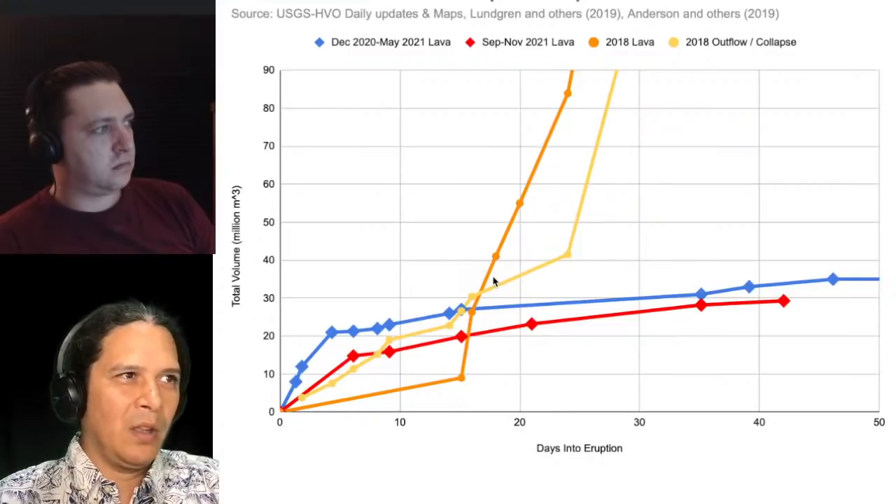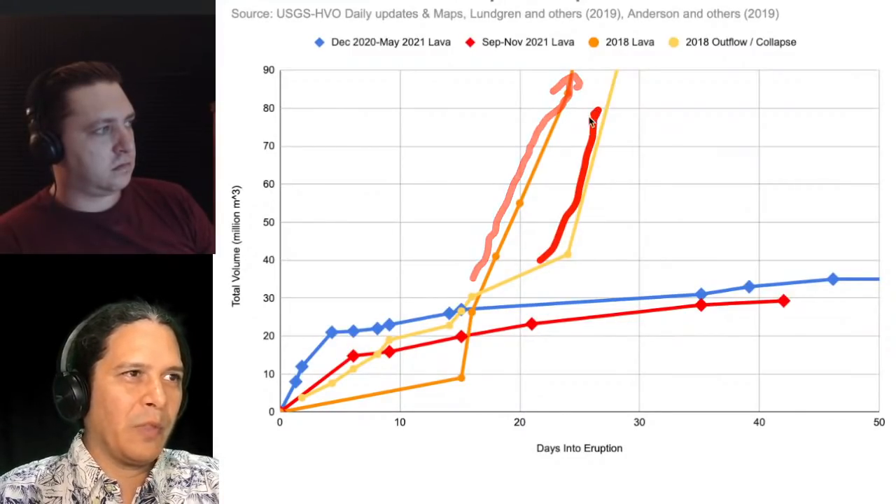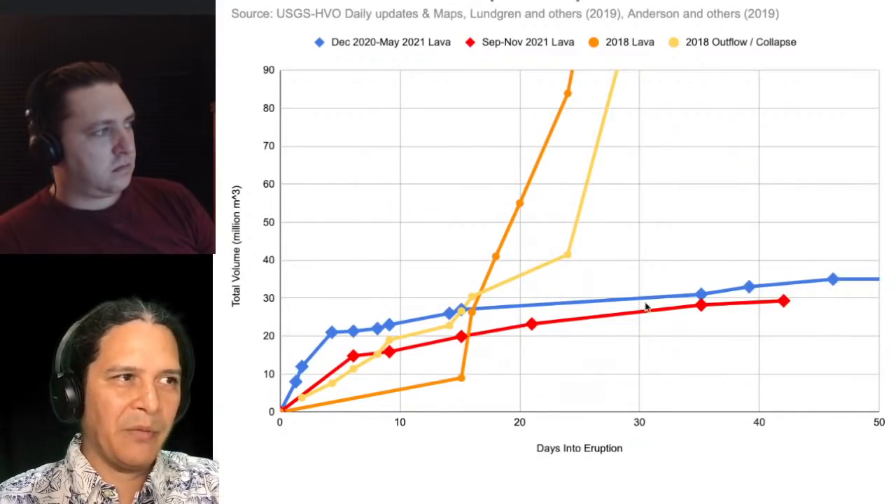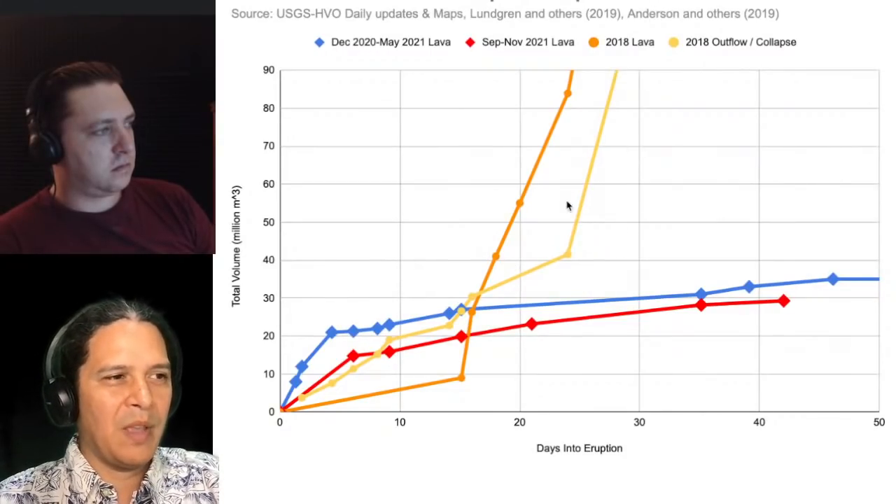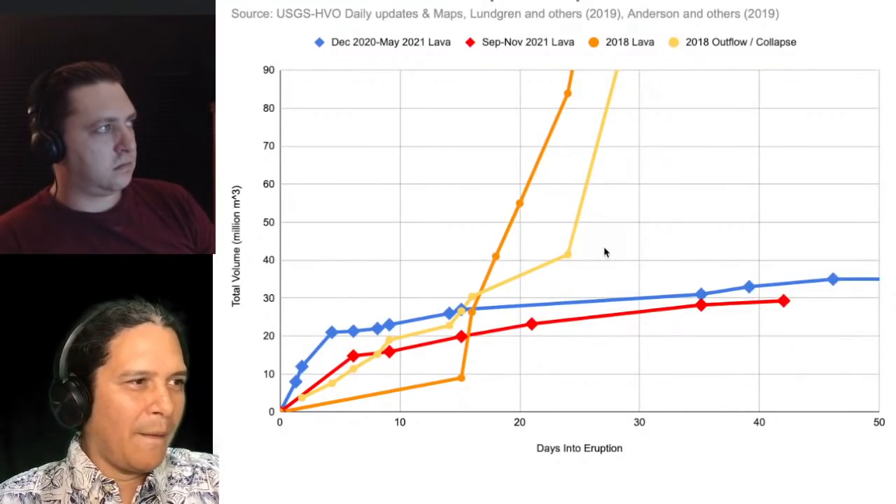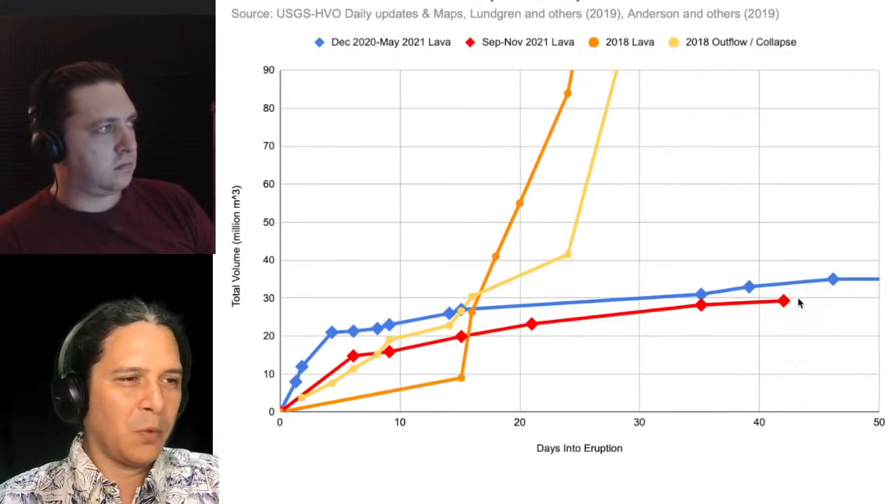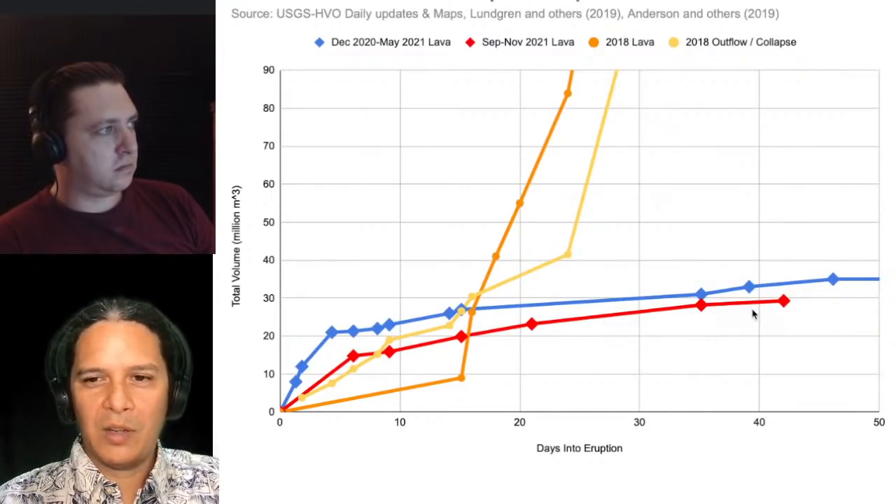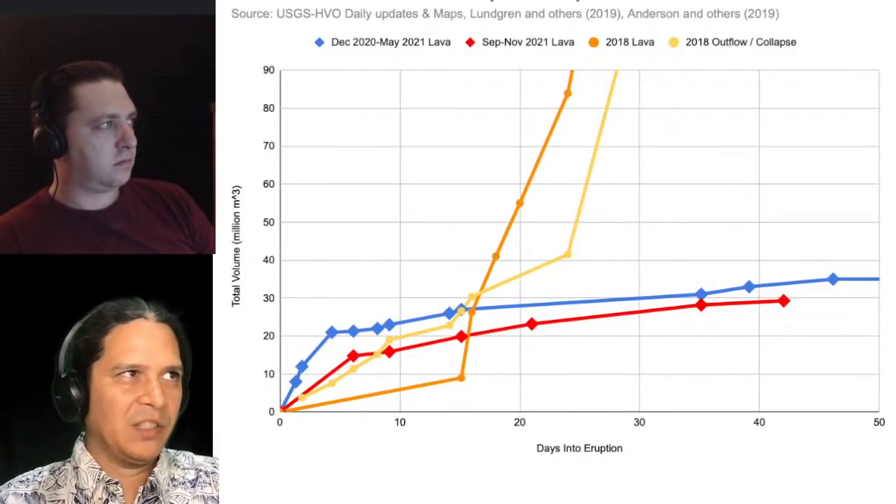And when it did come, both the rate of lava effusion and of withdrawal of magma from the summit as the summit collapsed essentially skyrocketed upwards, and we see that happen fairly quickly into the eruption, maybe a third of the way through it, for example, 30 of the 90 days of that 2018 eruption, whereas we're now past 45 days into our 2021 eruption, and we're following a pattern from before. So really the 2021 and 2020 eruptions are their own different kind of thing from 2018. It's not really like 2018 at all.